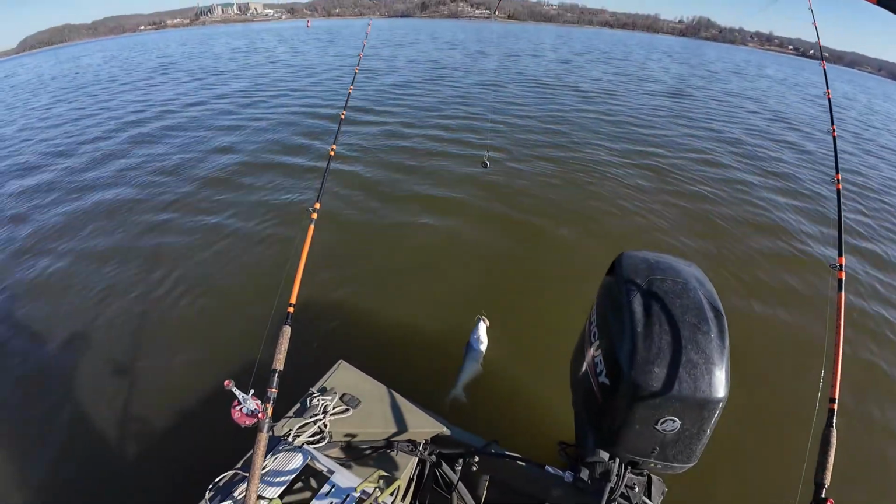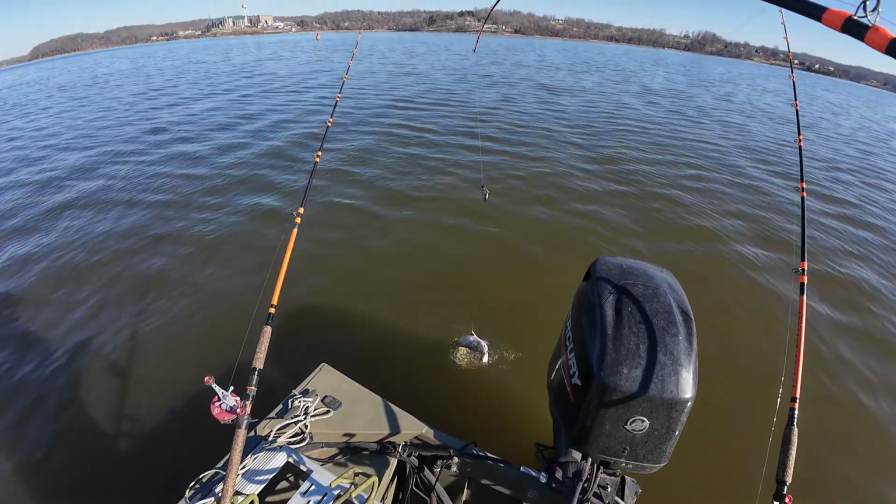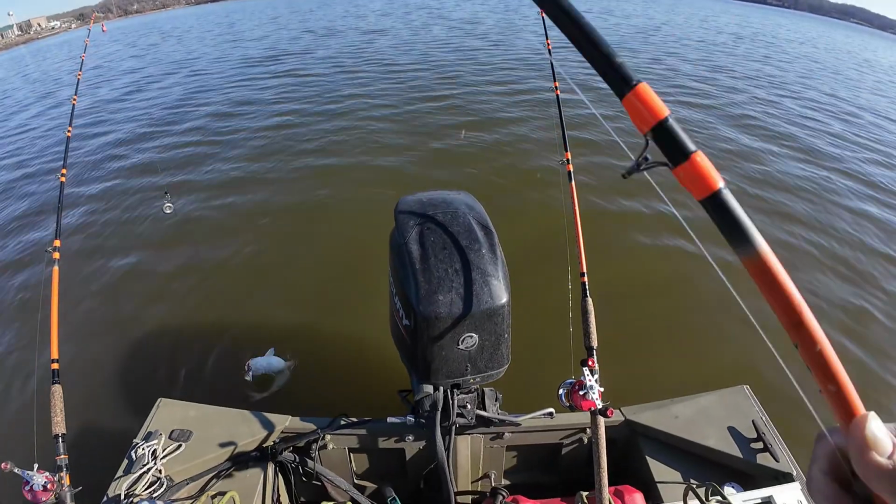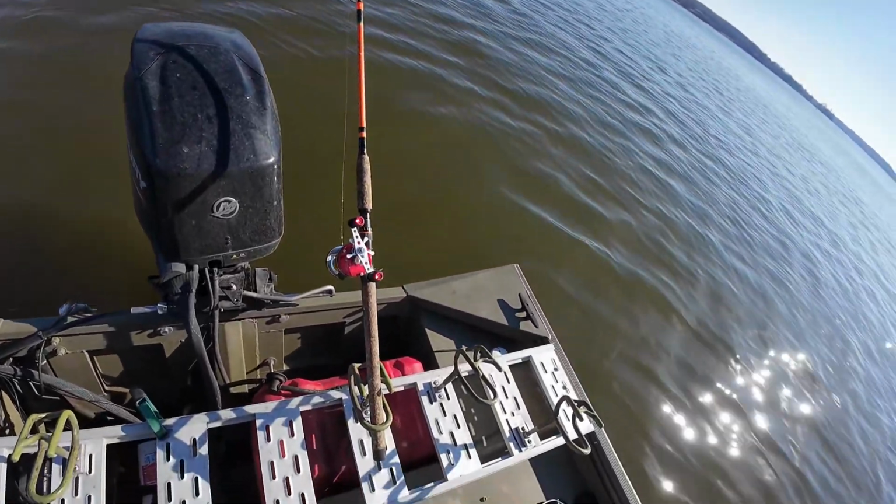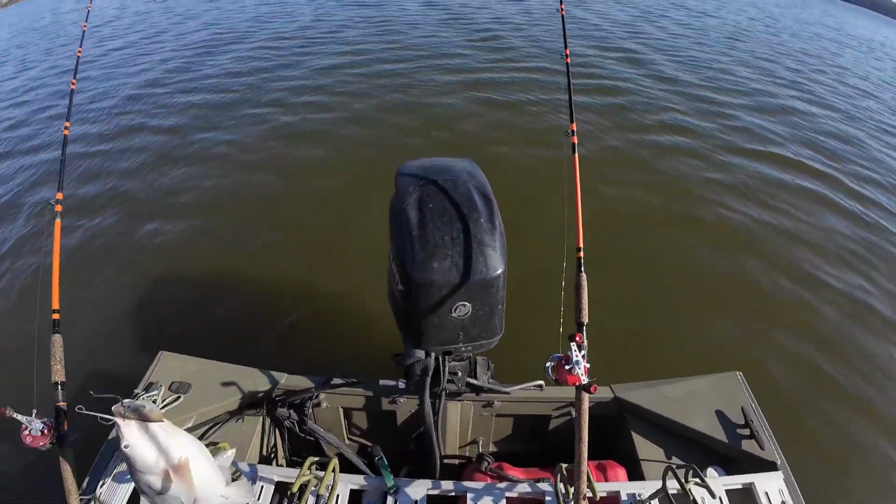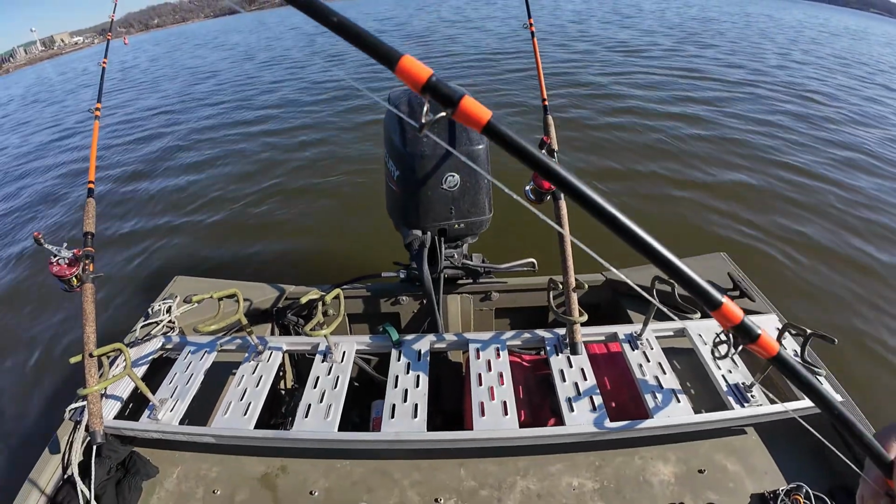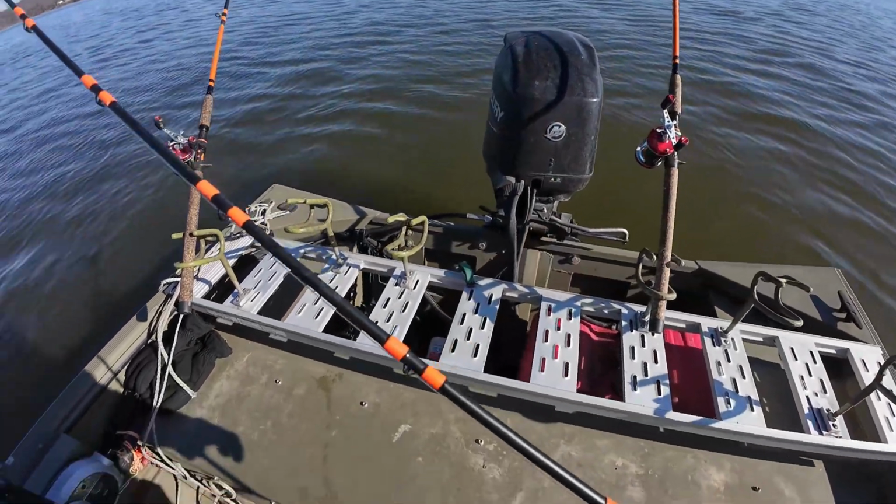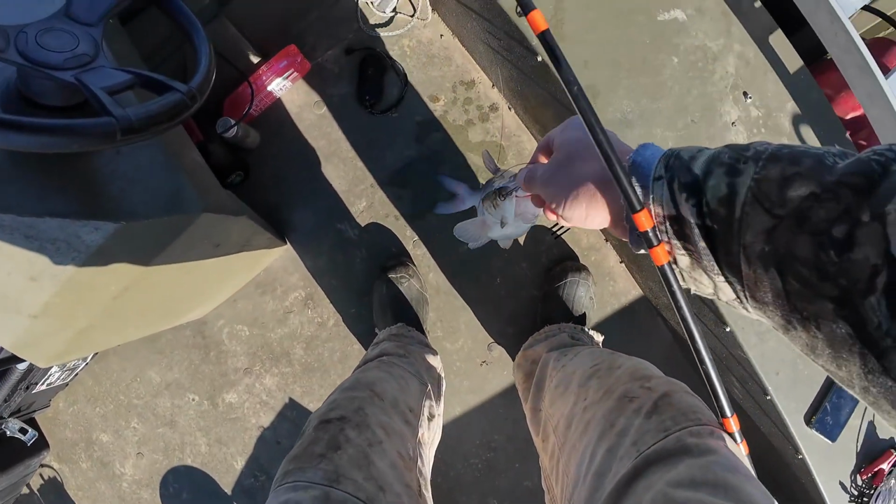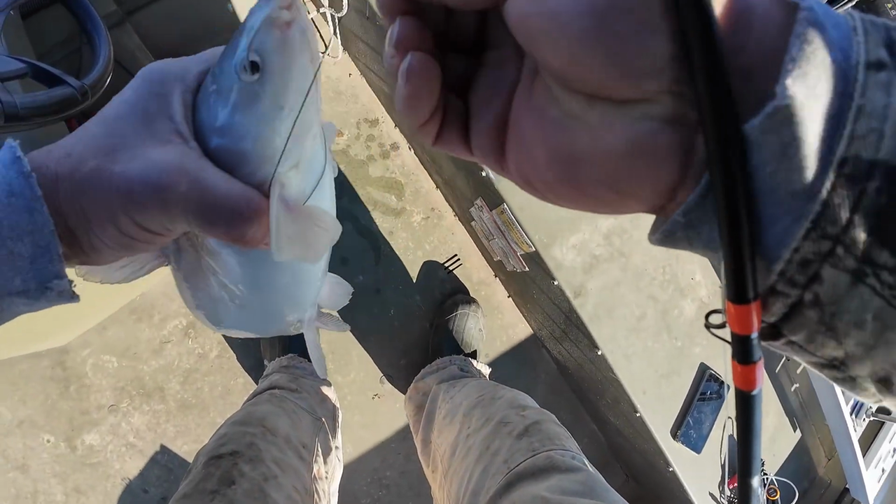Take you a gander at him. About 1.5 pounds fish. Like I said, this Barkley Lake's plumb full of them. I don't think he's gonna stay on the hook, but then again, he might. And there is bigger ones out here. Don't kid yourself. But well, like I said, we might have to work and find them.